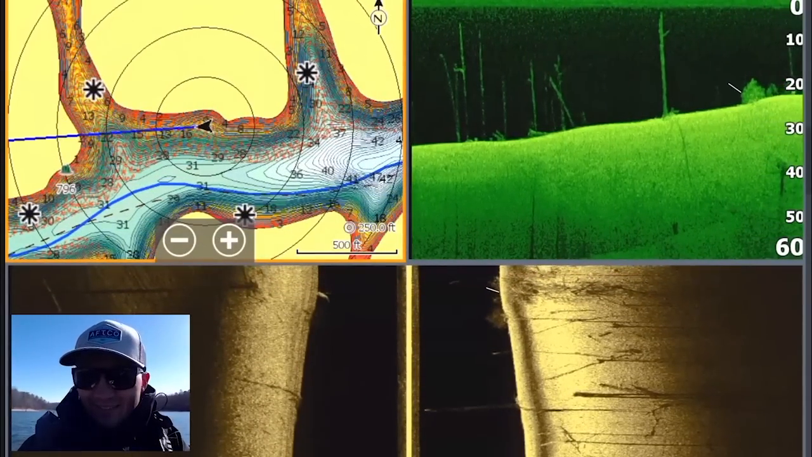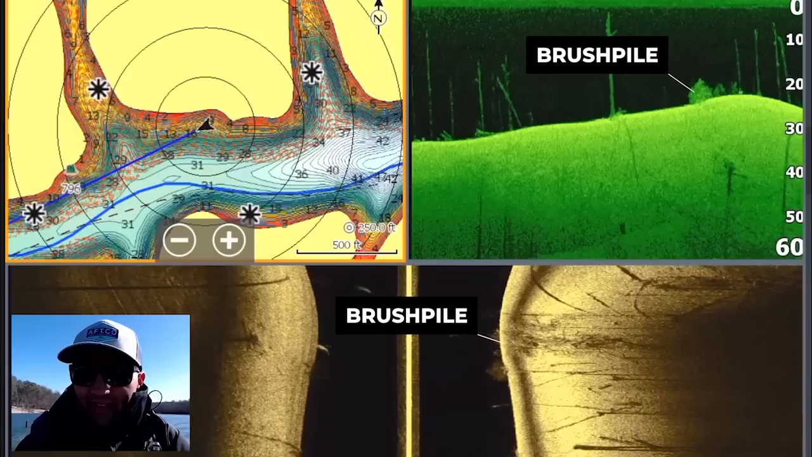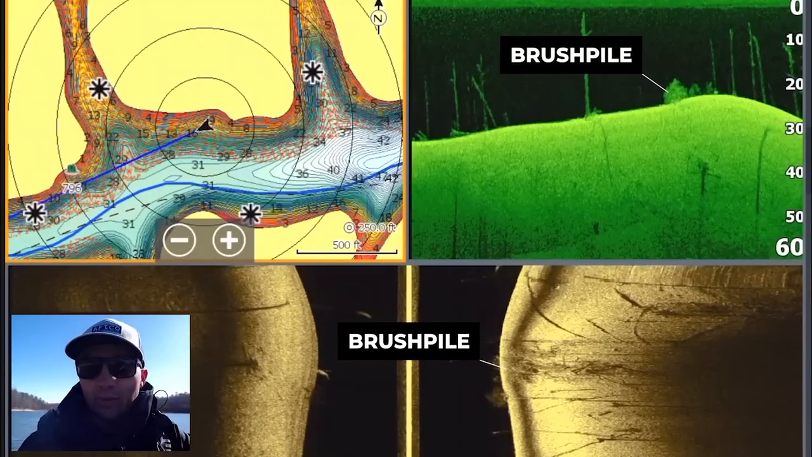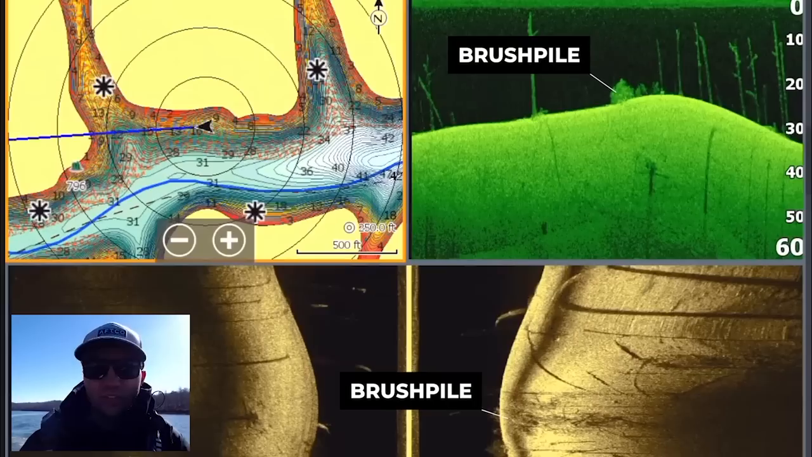Ooh, there we go, guys. There's something on the screen. Got a little brush pile mixing with these standing trees. I'm not seeing any bait fish or fish around that timber or around the brush pile there, but that's definitely something interesting to point out.